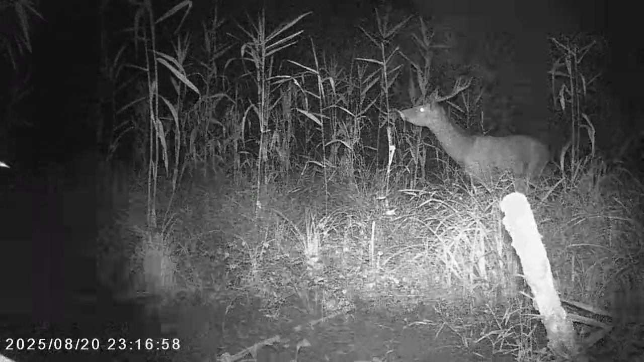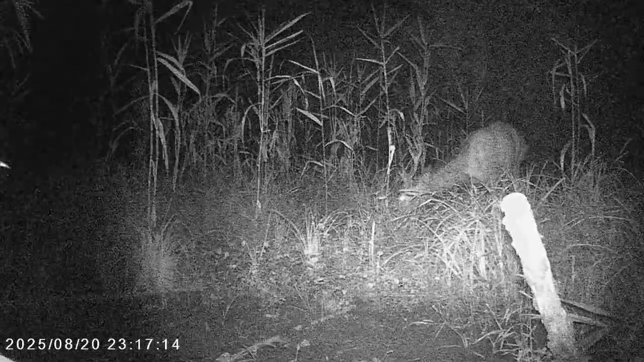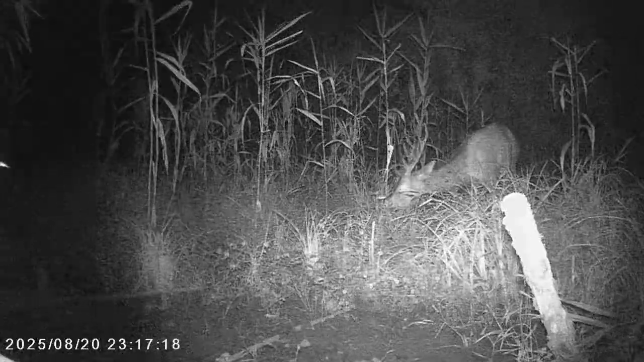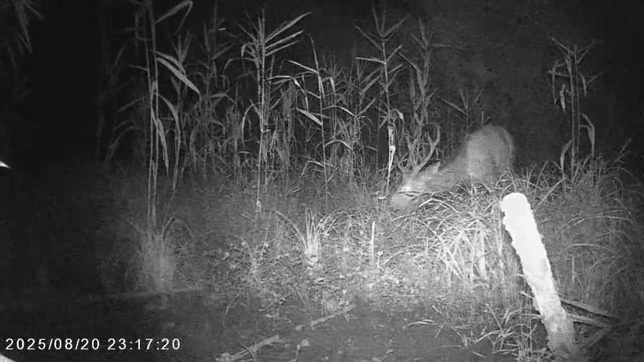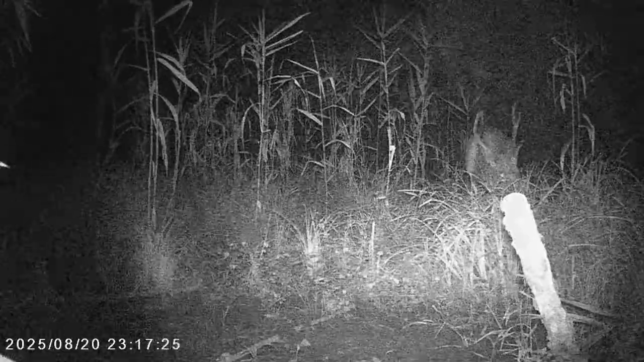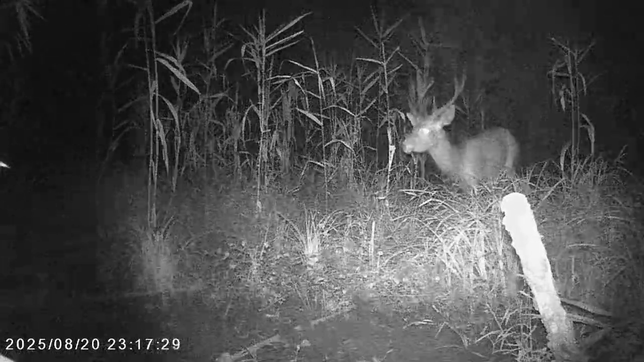If he came a little closer, it'd be easier to count. Now these deer lose their antlers each year, and each year they grow back with one more branch or tine.